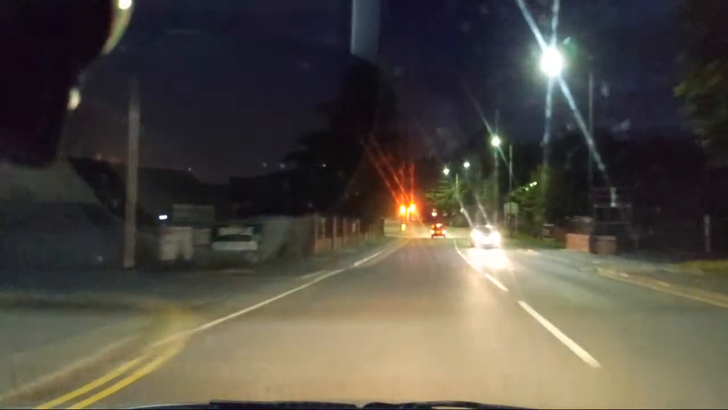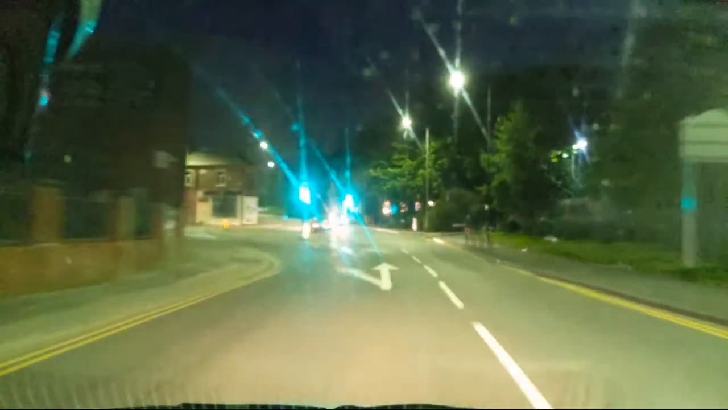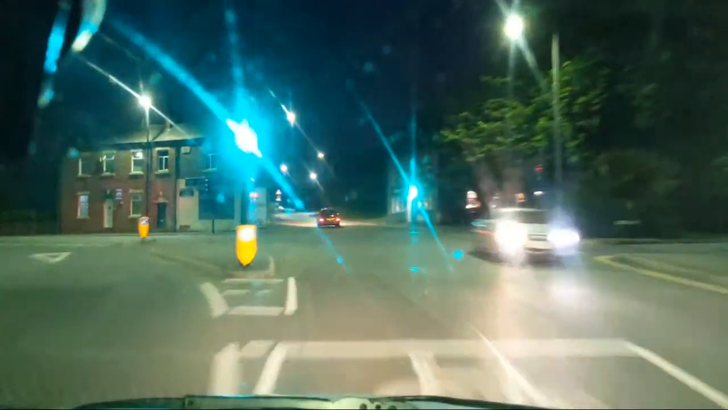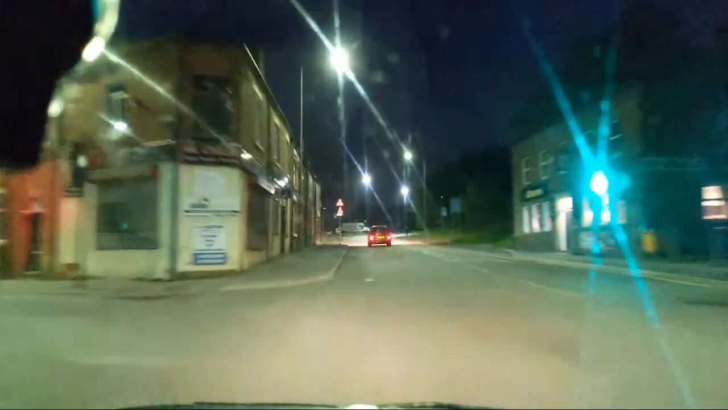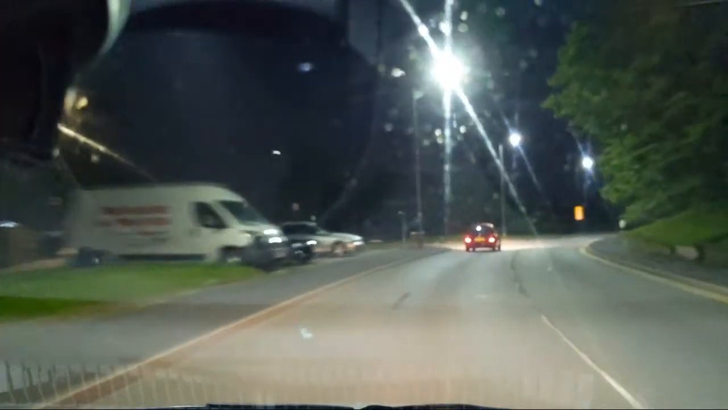Right, so we're at these lights, which have changed, which is very good. So we're now heading up to Posh Mackey's and Tesco. So a slightly different route on the way back.